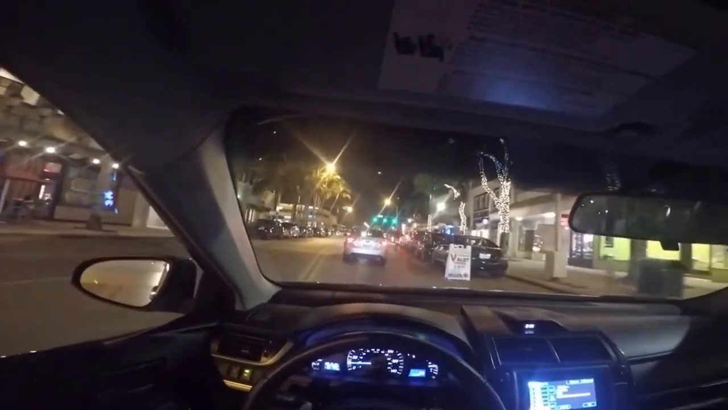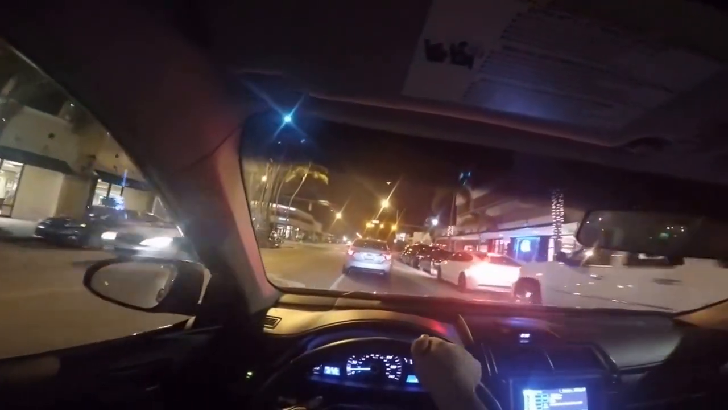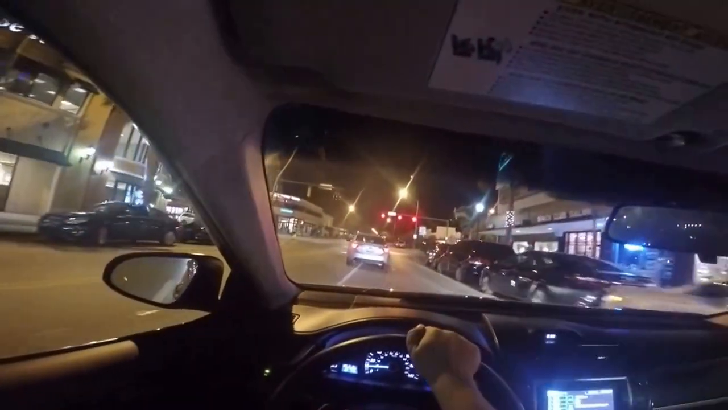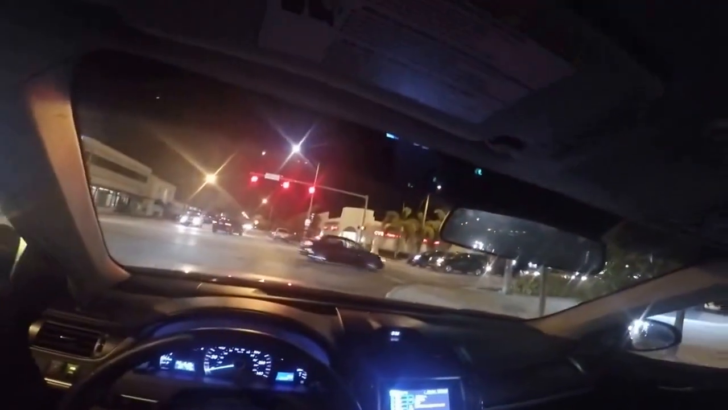Alright guys, so we are filming and we're gonna grab some extra footage. We're gonna drive to the Grove. We have a very undecisive driver in front of us that just does not know where he or she wants to go. Okay, he's gone. Not sure how much battery I have left, but we'll get to the Grove and I'll cut it there.